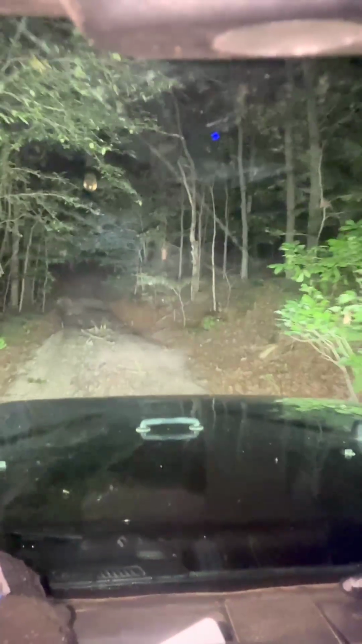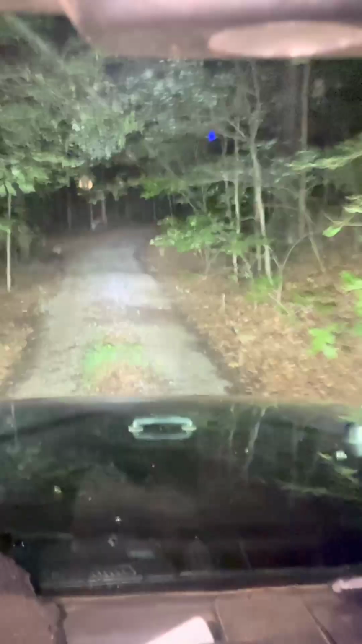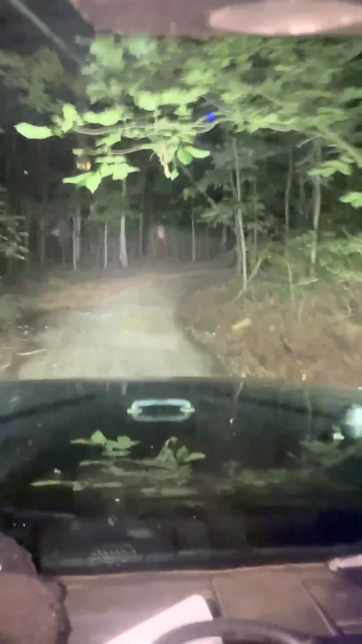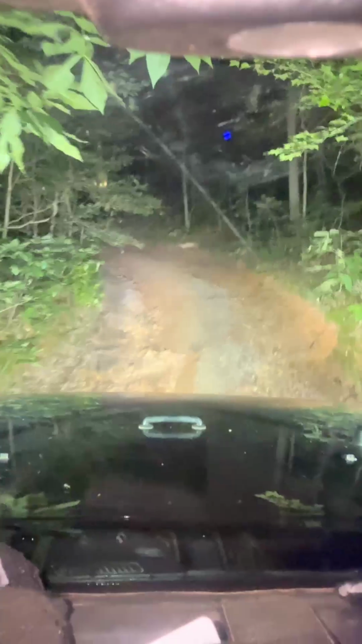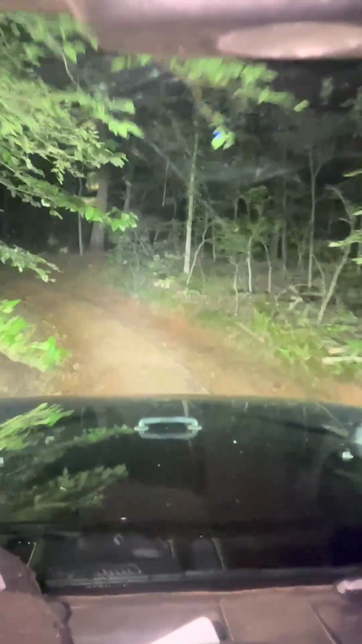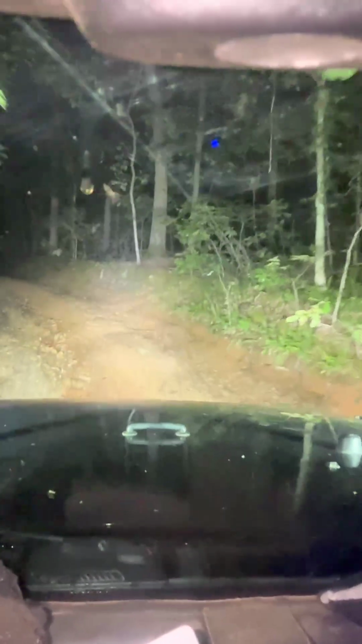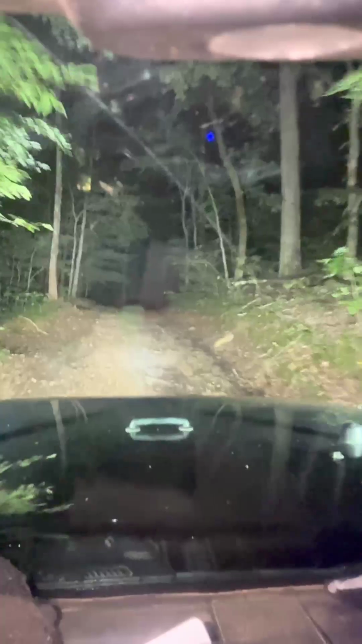You definitely don't want to come down 158 in a car. You'll definitely want to come in a vehicle, at least a four-wheel drive vehicle, because this is coming up the hill. You don't notice how steep this is, but this is really steep. You definitely want to be in a four-wheel drive vehicle to come down this one.